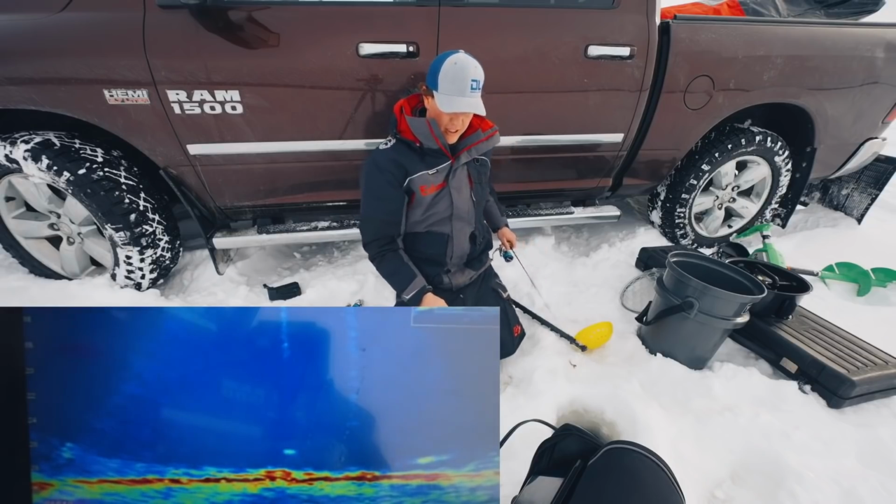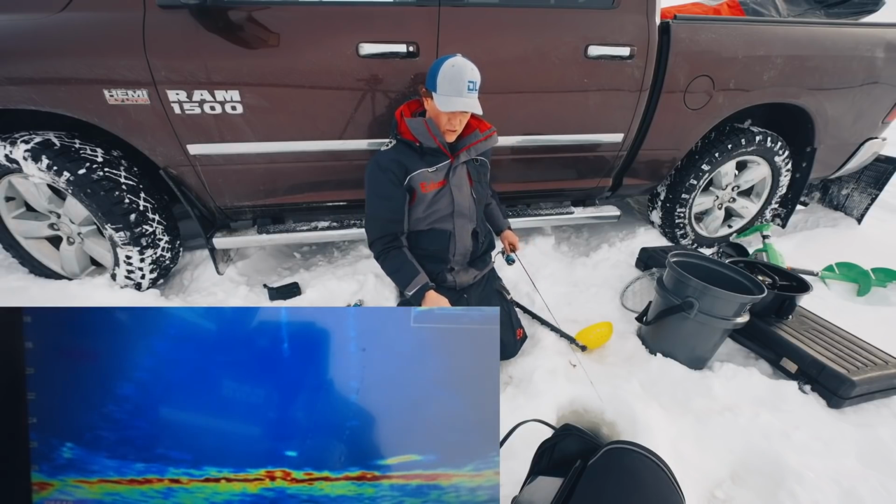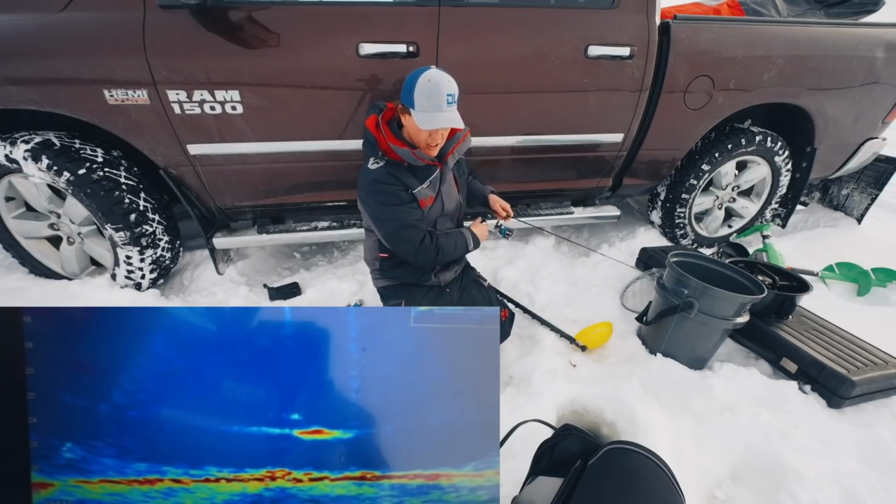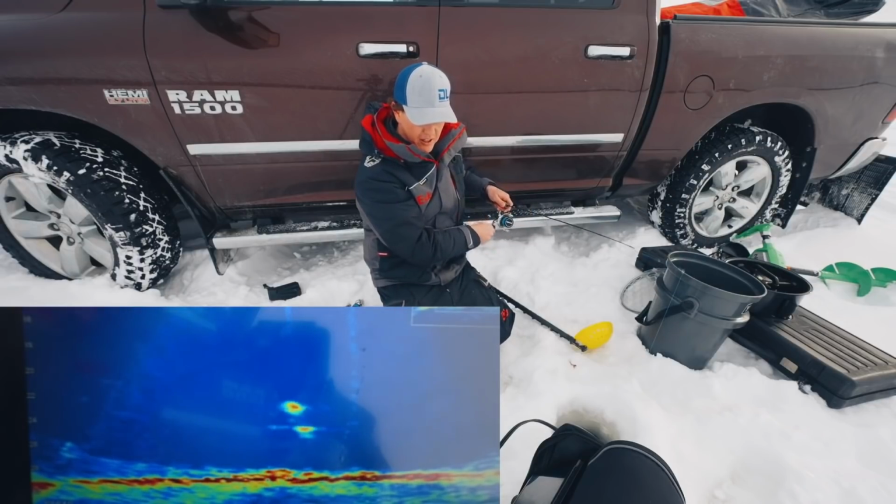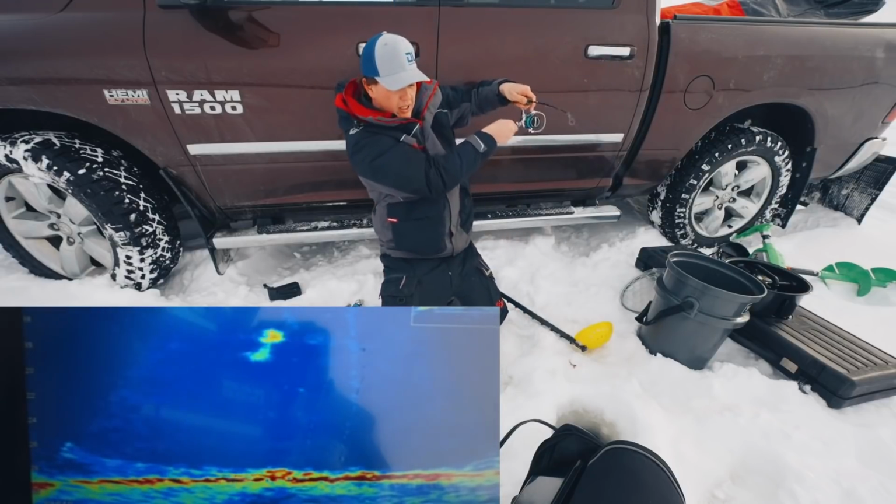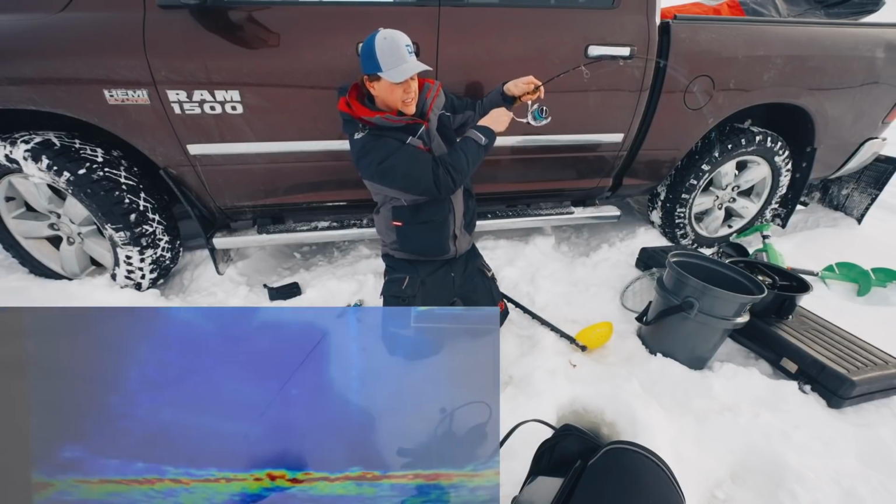Look at this fish on the right coming in. Ooh, this looks decent sized. Ooh, this looks big. Oh my goodness. He just swung at it. This might be a lake trout. This might be, look how big that fish is. Oh my goodness. Got him. Oh, what is this? Oh my goodness.